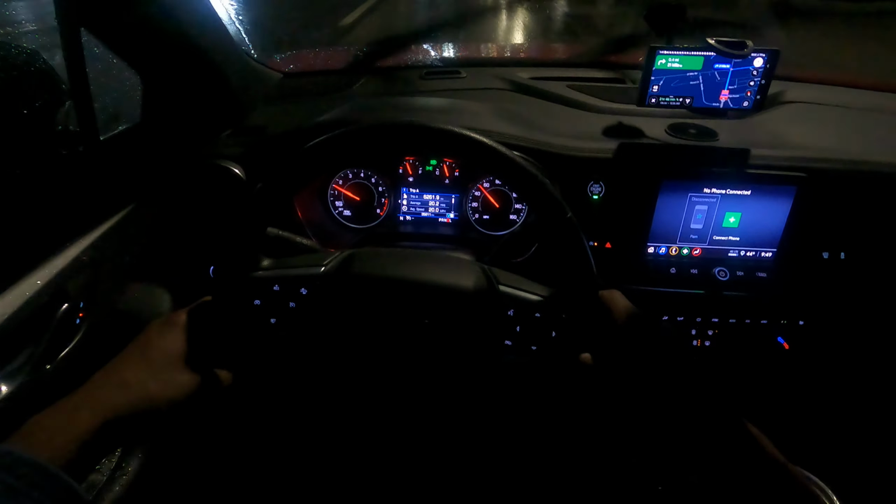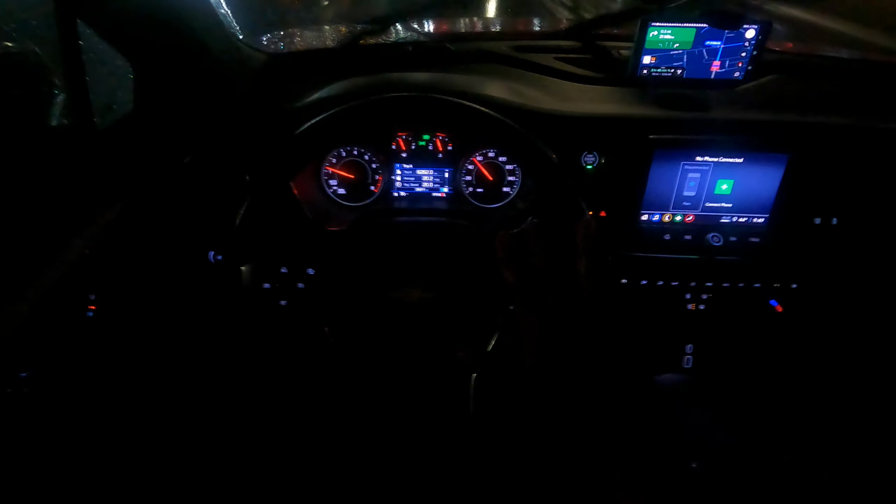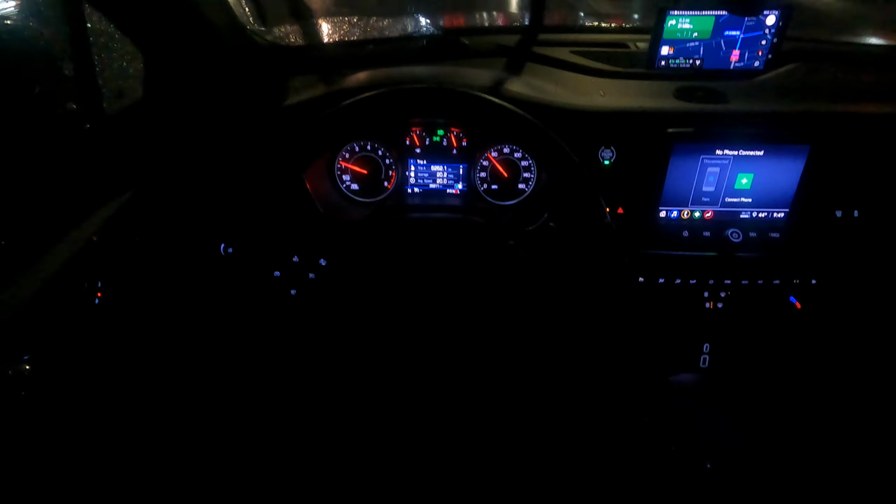Maintain a good speed. If I hug this right, the car will be hydroplaning, so I'm trying to stay exactly square and centered, you know, looking ahead.